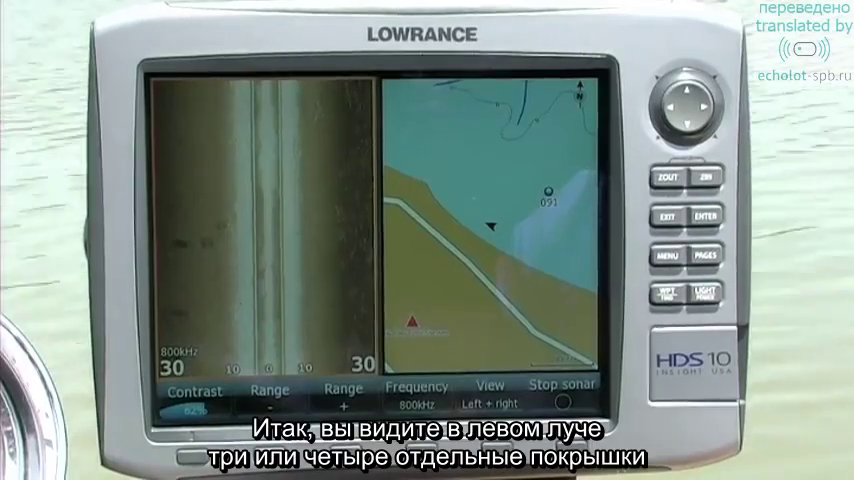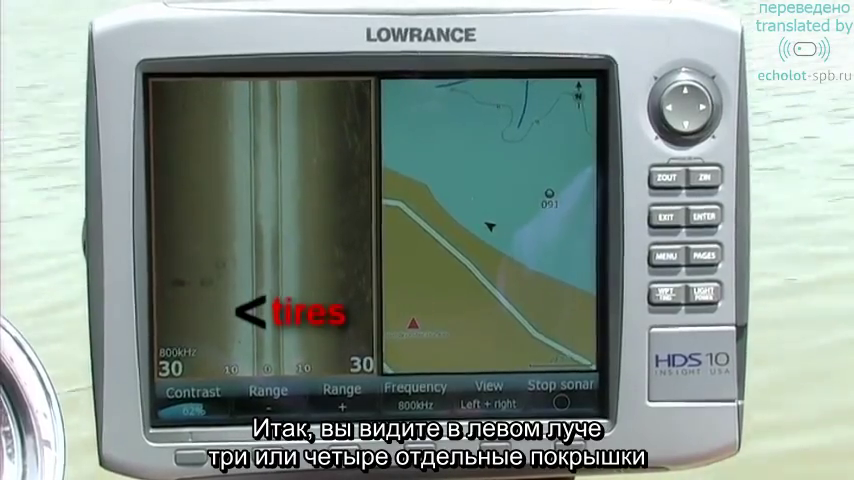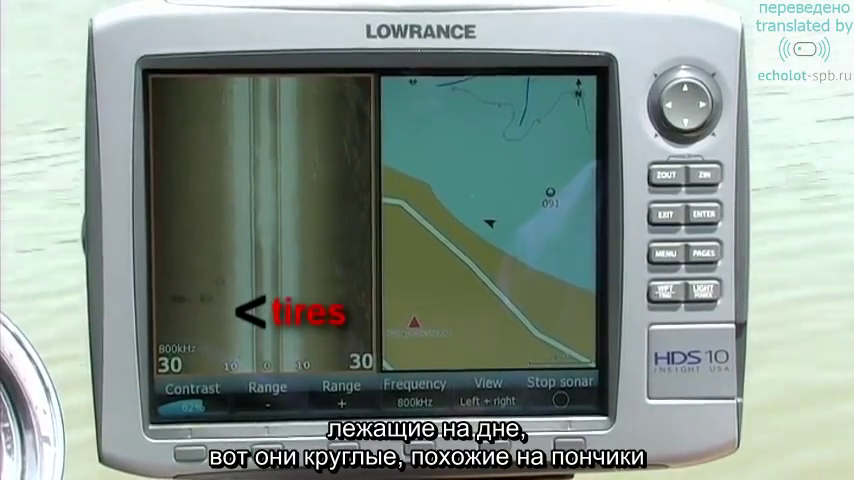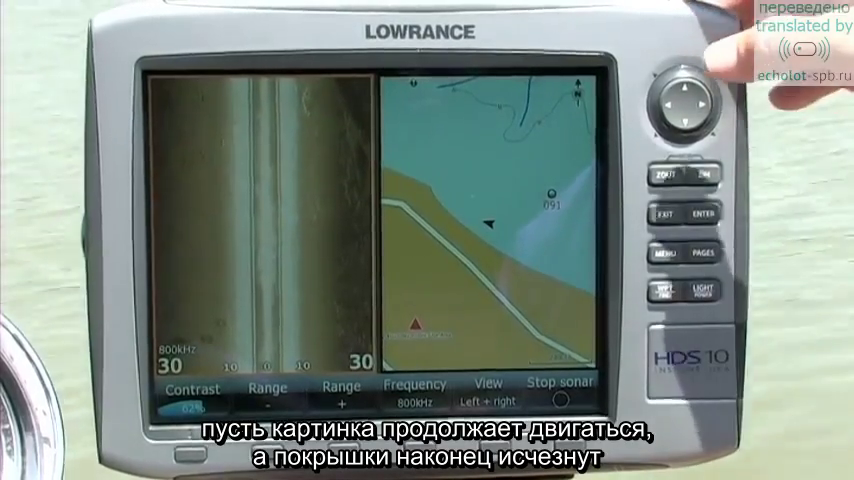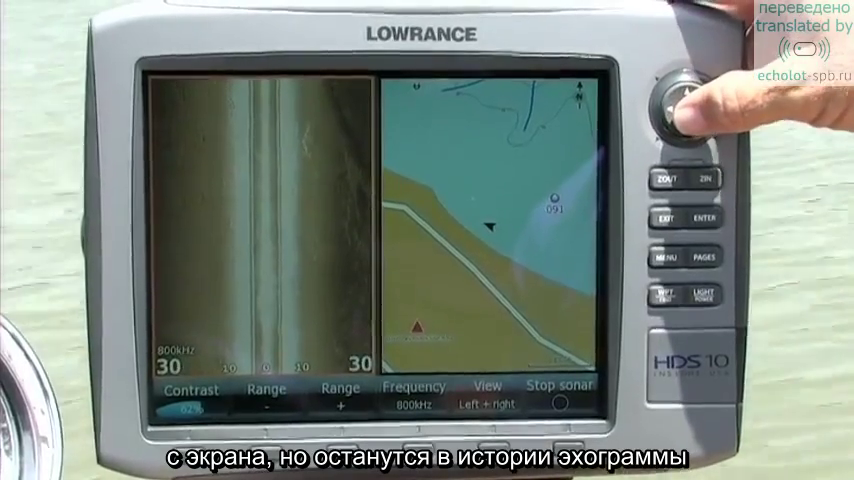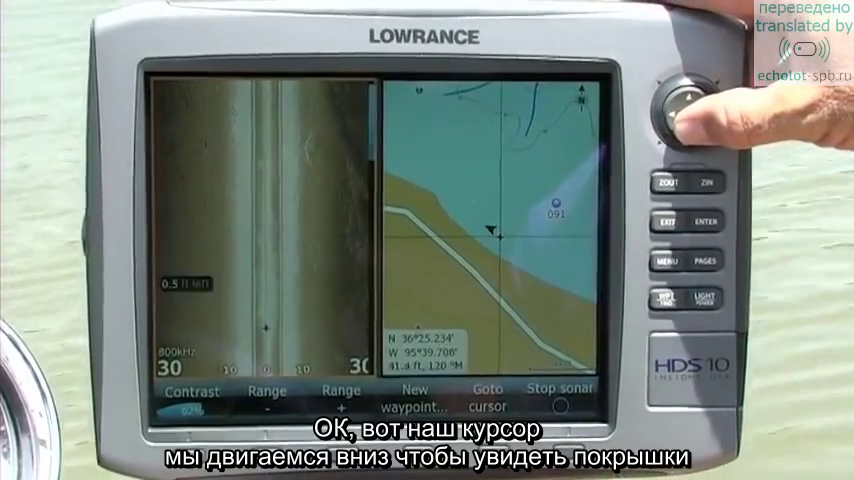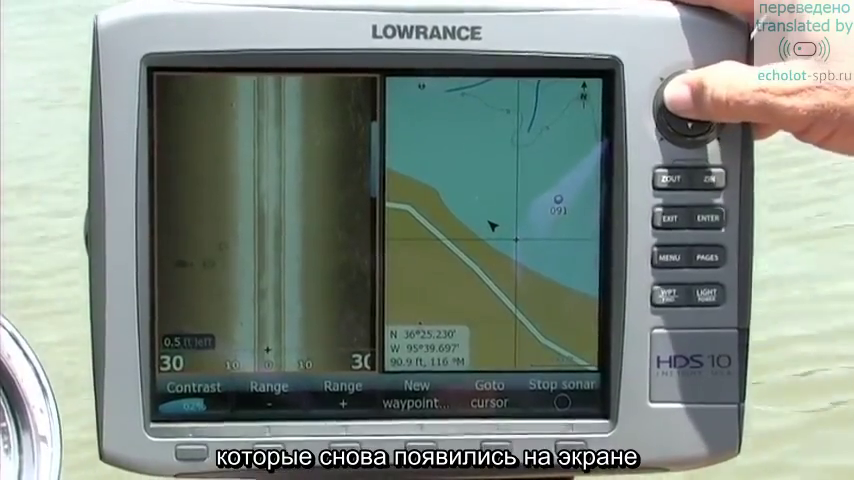Okay, you can see coming right into the left looking view, there are distinctly 3 or 4 tires laying on the bottom, those round donut looking circles. We're going to let that screen travel, let those tires move until they actually leave the screen at the bottom in history. Okay, here we go. There's our cursor. We're going to move down, see the tires. They've come back into view. We've moved back in history.